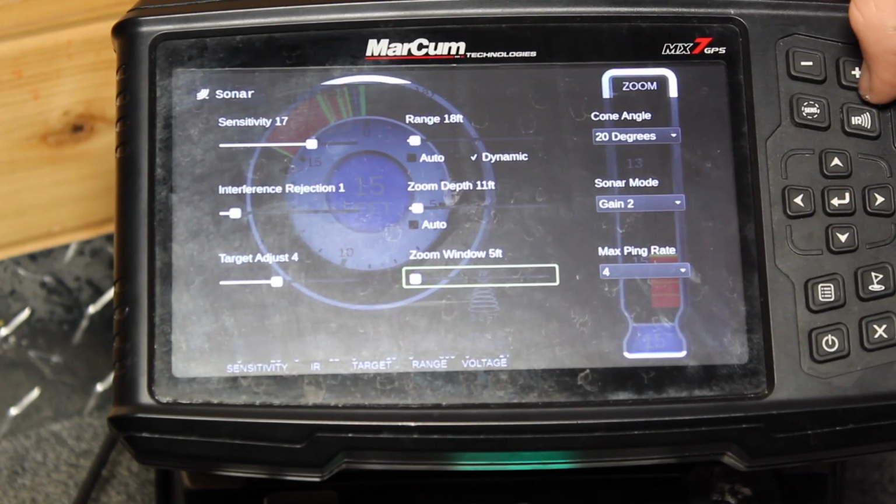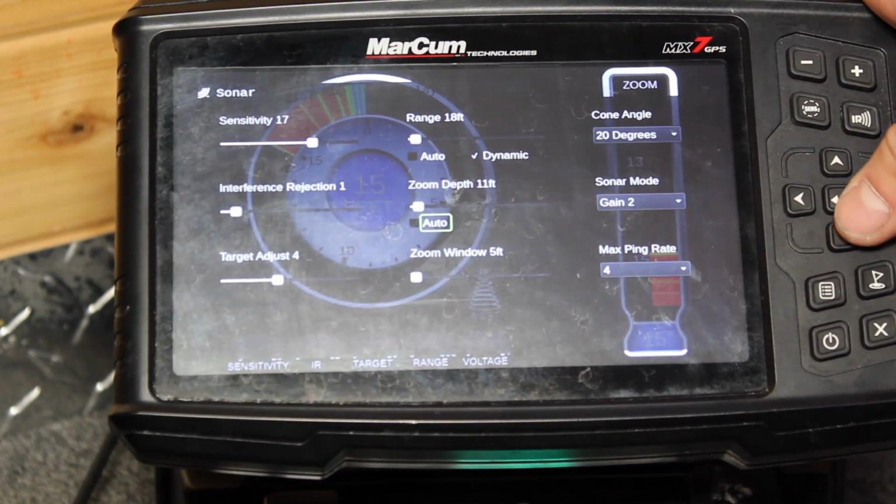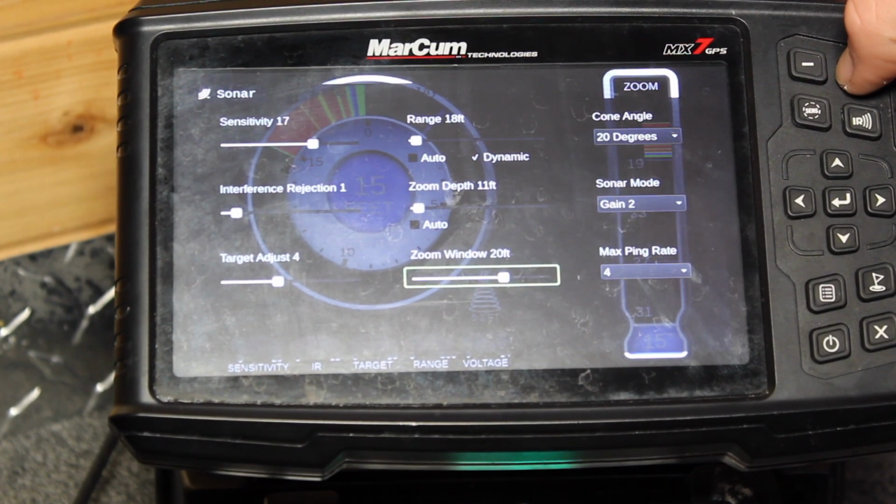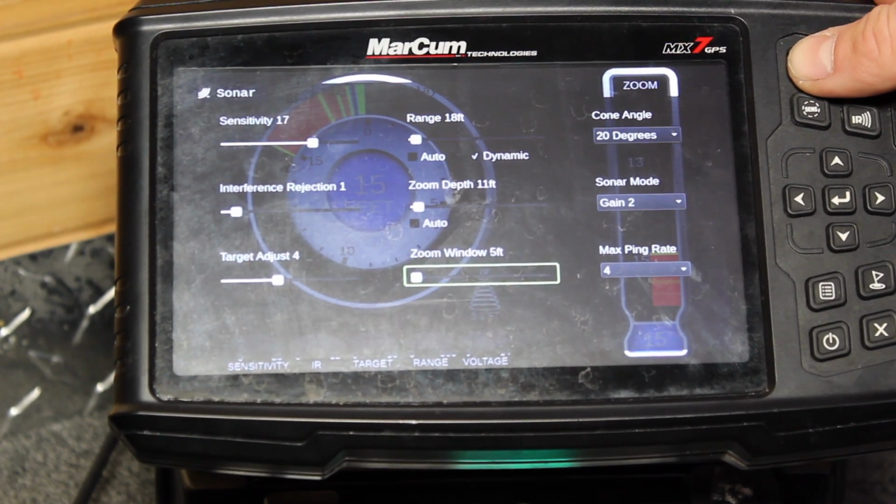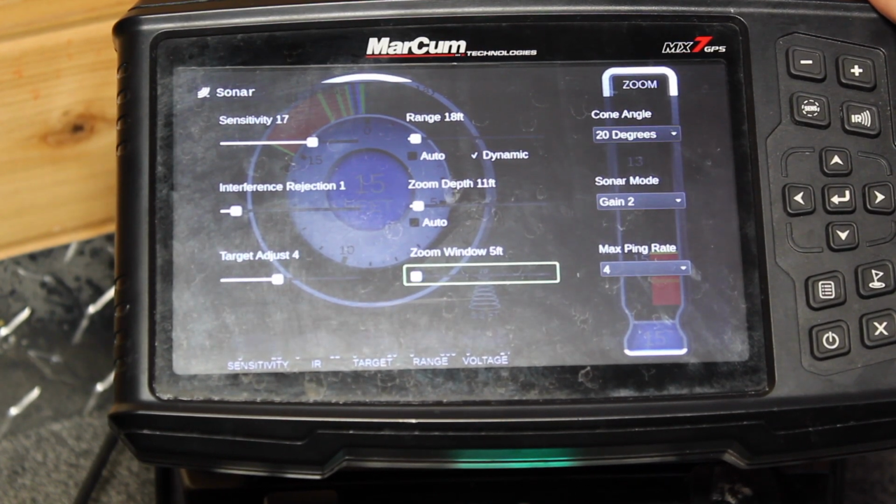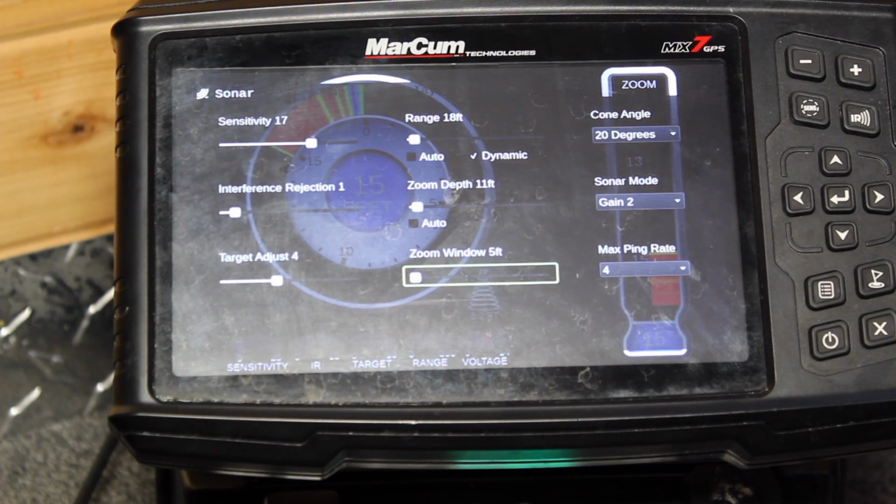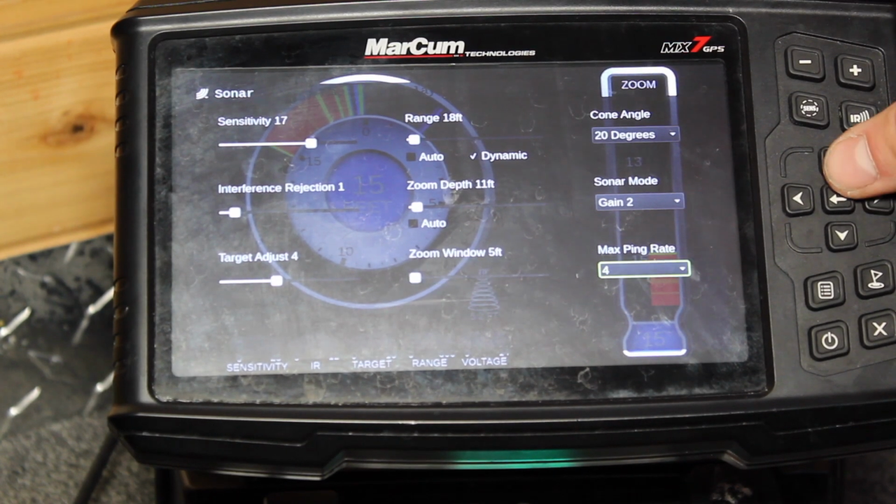That way I'm getting 11 to 15 feet down there. Oh yeah, and there is also auto if you want to just bottom lock your zoom. Zoom window, you can either do 5, 10, 20, 40 foot zoom windows. So that's basically if you're wanting a bigger bottom column, let's say you're fishing like Lake of the Woods walleyes where you're set on a 30-foot mud flat and there's going to be some suspended, you're going to want to have that zoom window a little higher than 10. But for my depth I'm fishing in 15 feet here, there's no point in having it higher than 5.